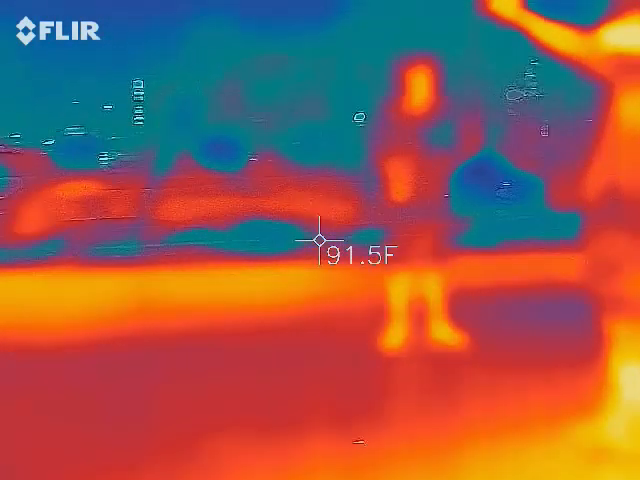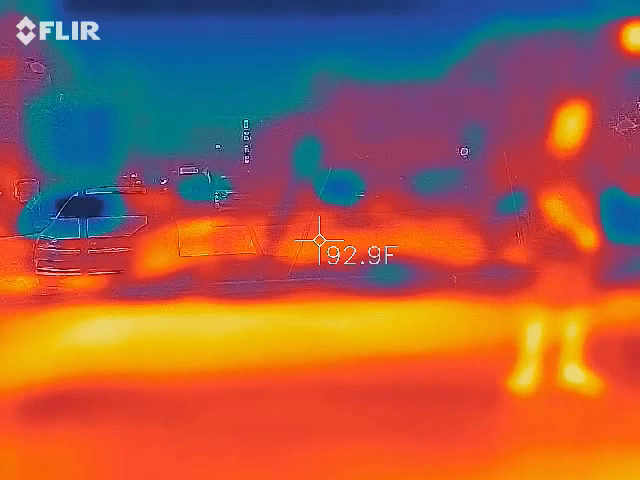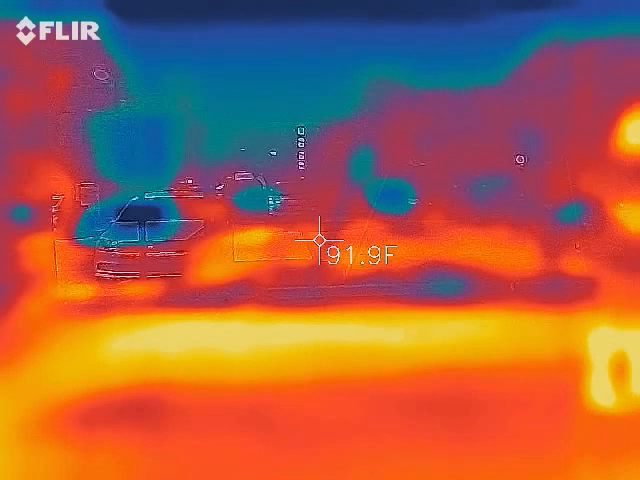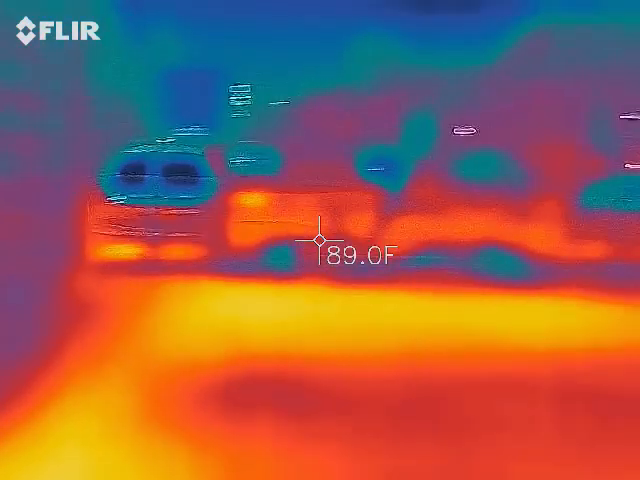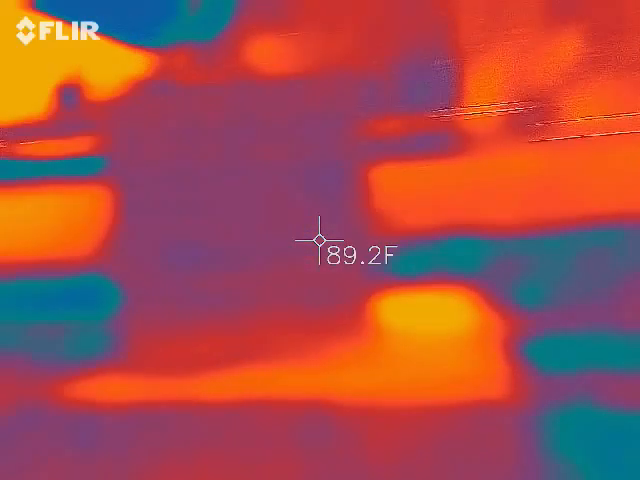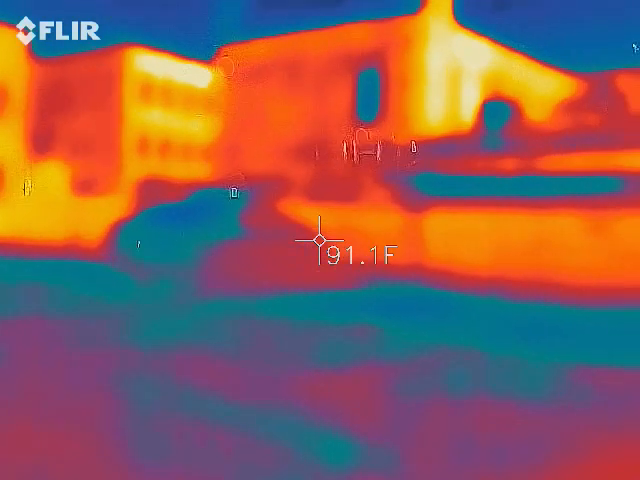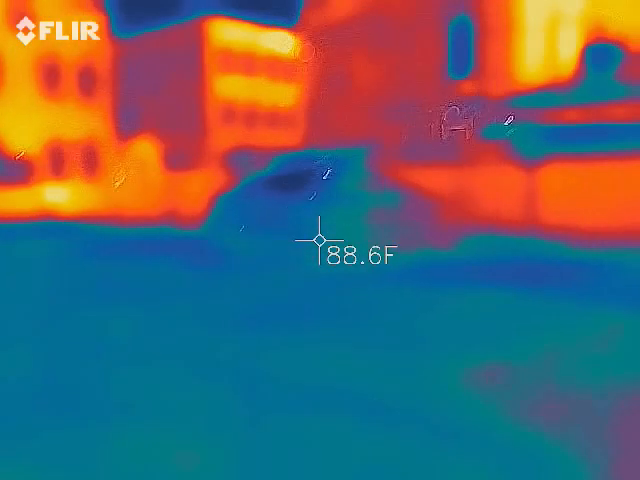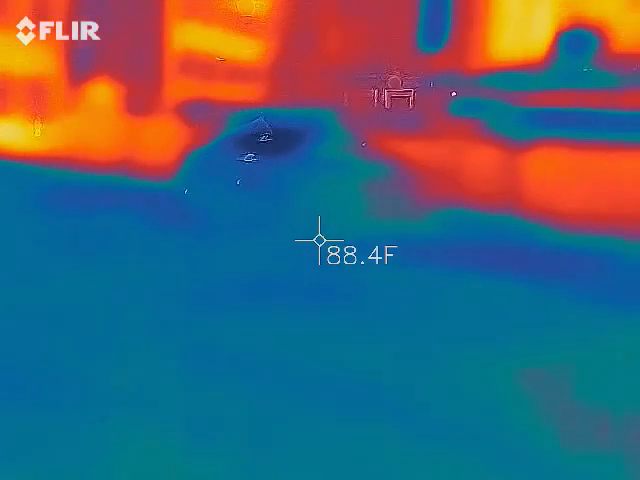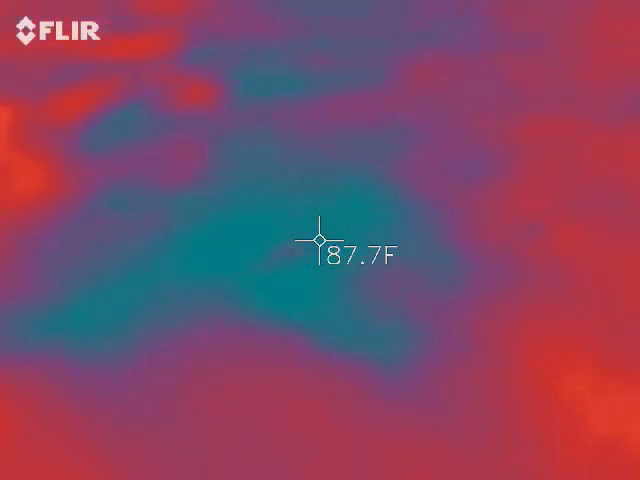That way I can kind of combine them, show everybody what's possible. You should walk over by that light. You can see from right here.